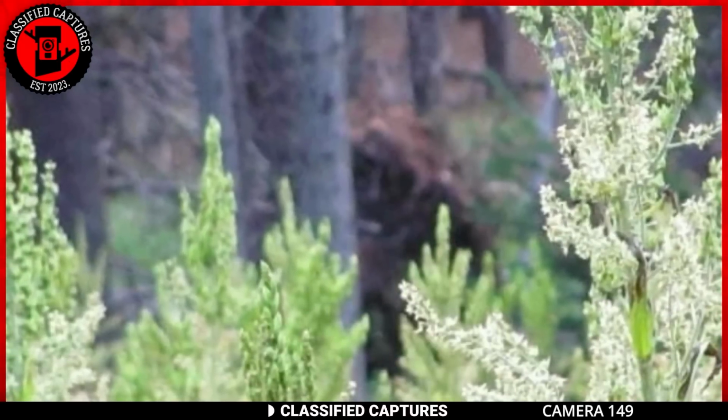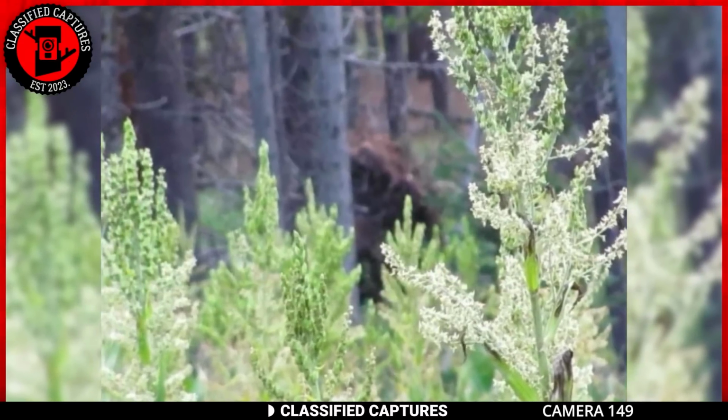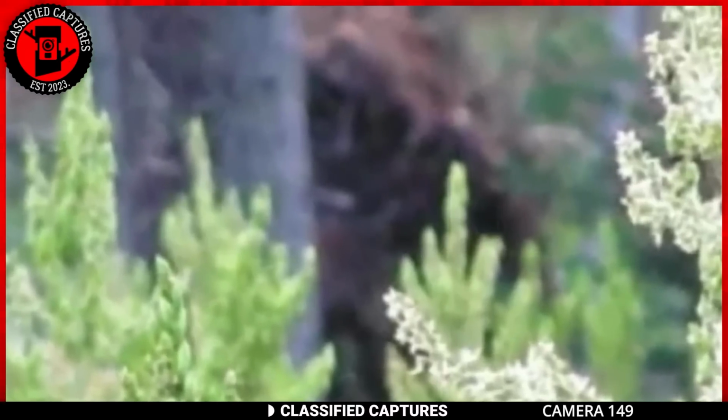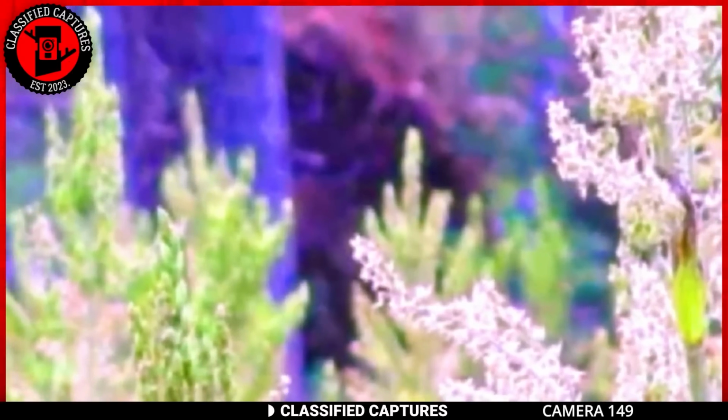What does he find when he goes back? No Bigfoot, no, just a pile of straw. Was Bigfoot camping there, or did it put the straw there to mislead the hiker? Share your thoughts.